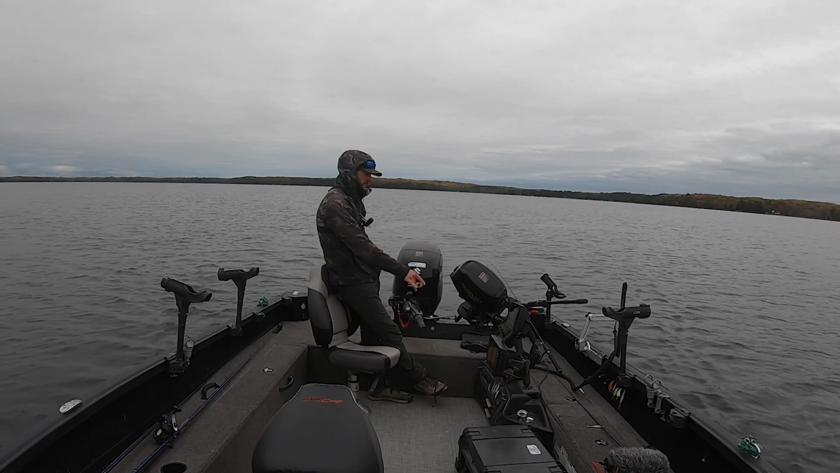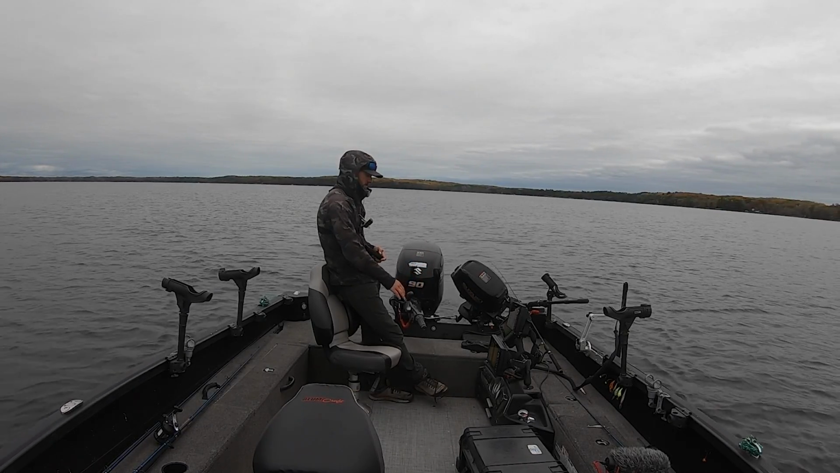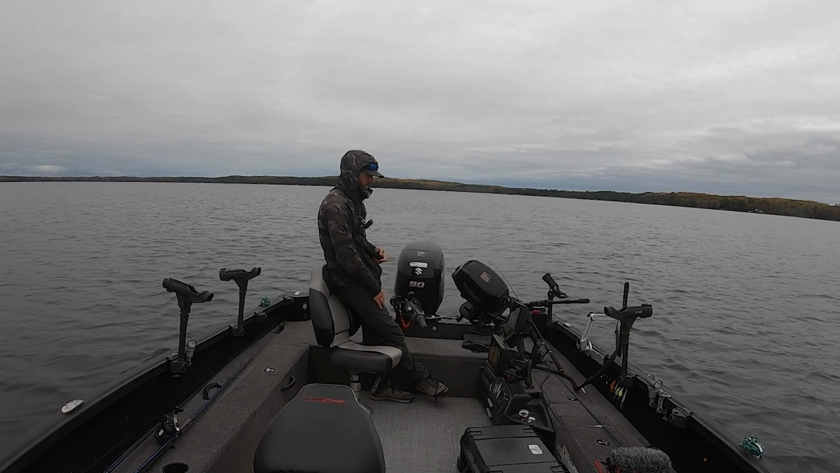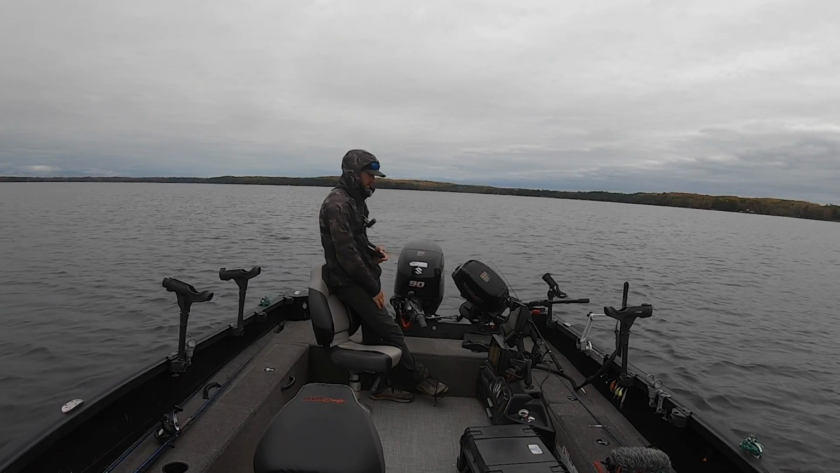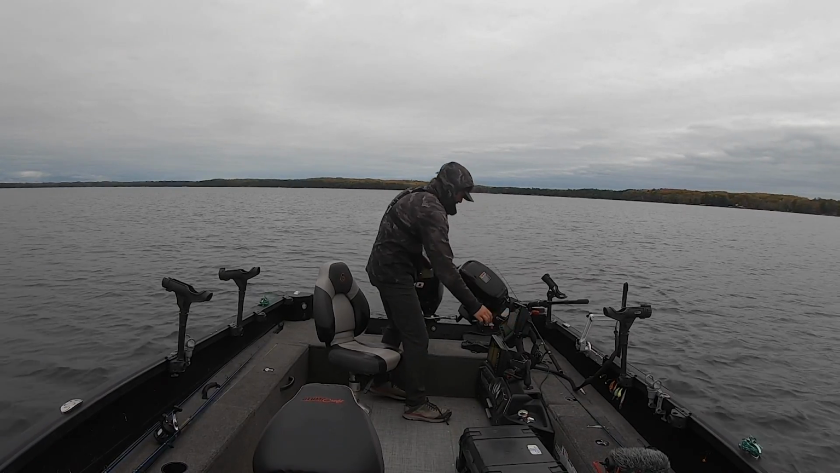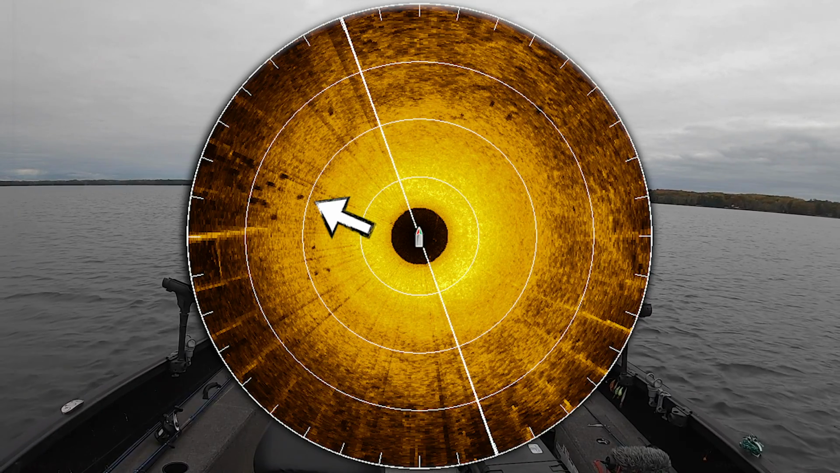So I got my side imaging on and my 360 on, and we're just looking right now. And in a second here, we should be reaching the desired zone. All right, so they're not quite on the same waypoints, but like I said, these shallow water fish move around a little bit. You can see them right here.